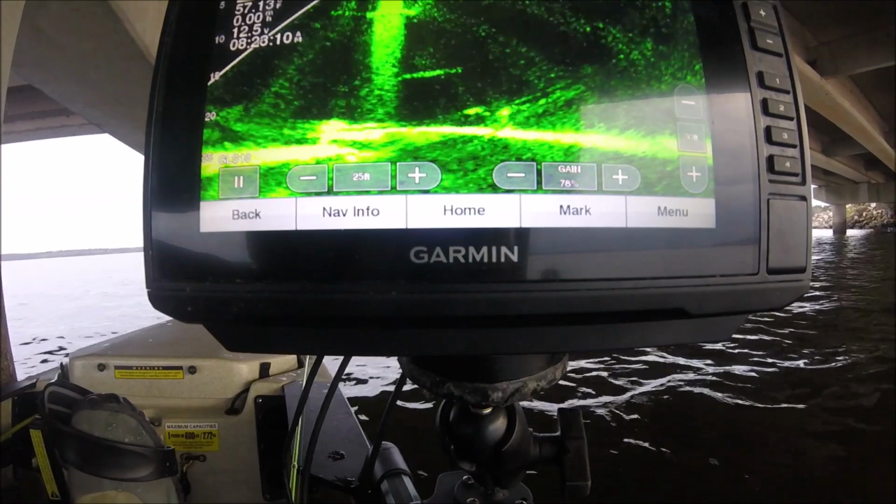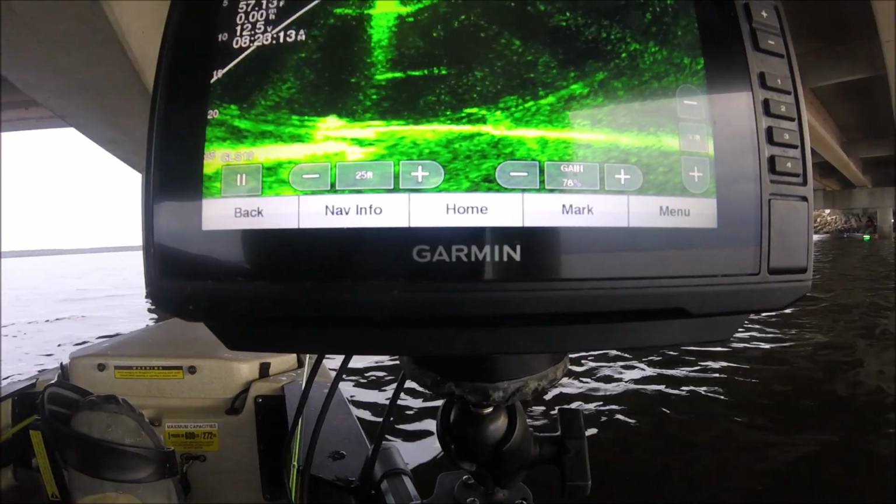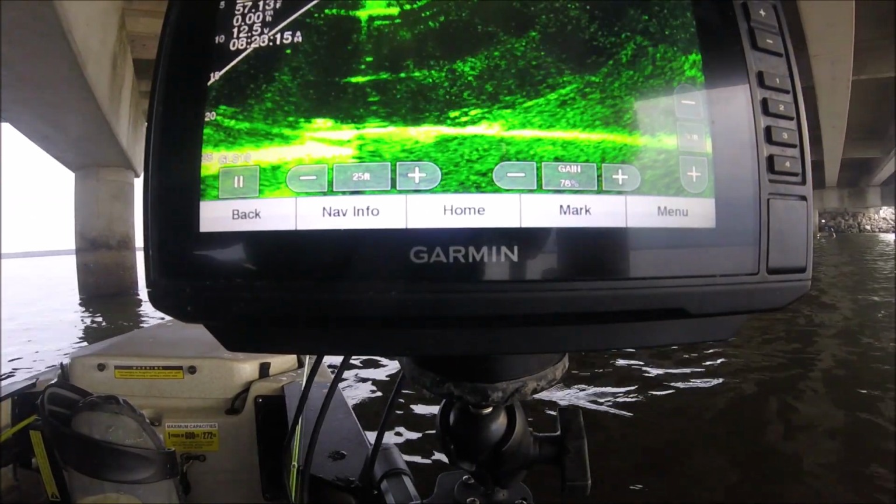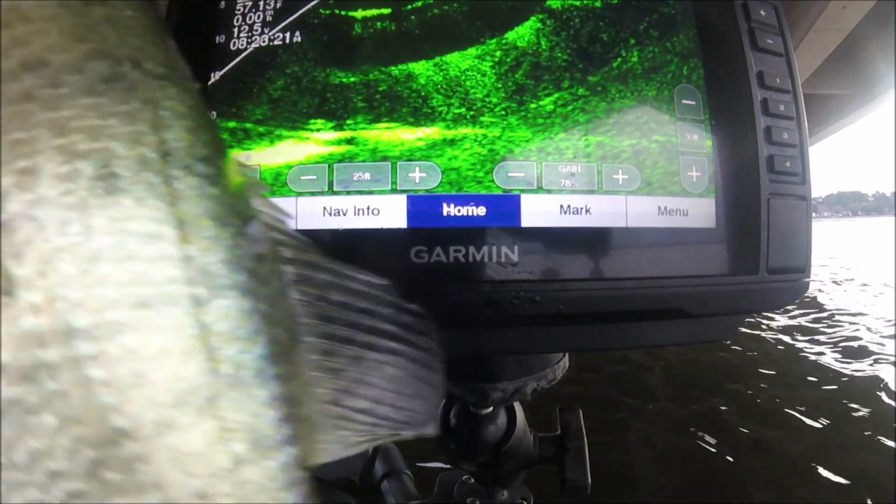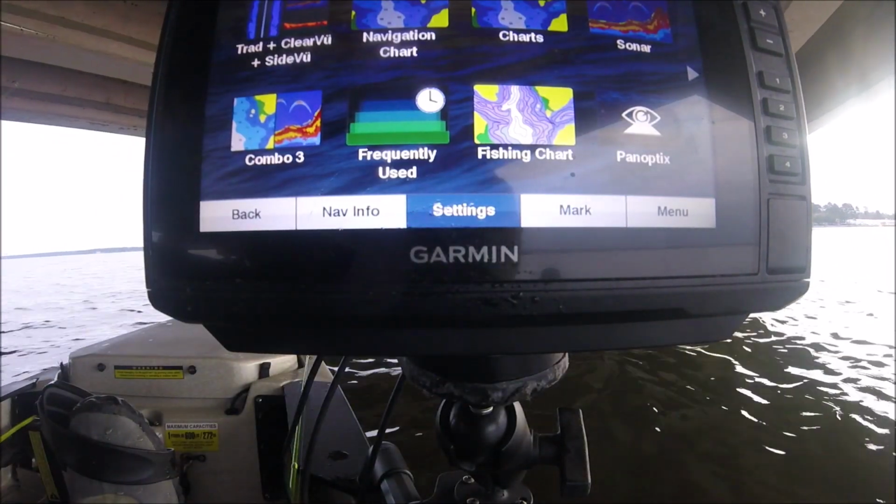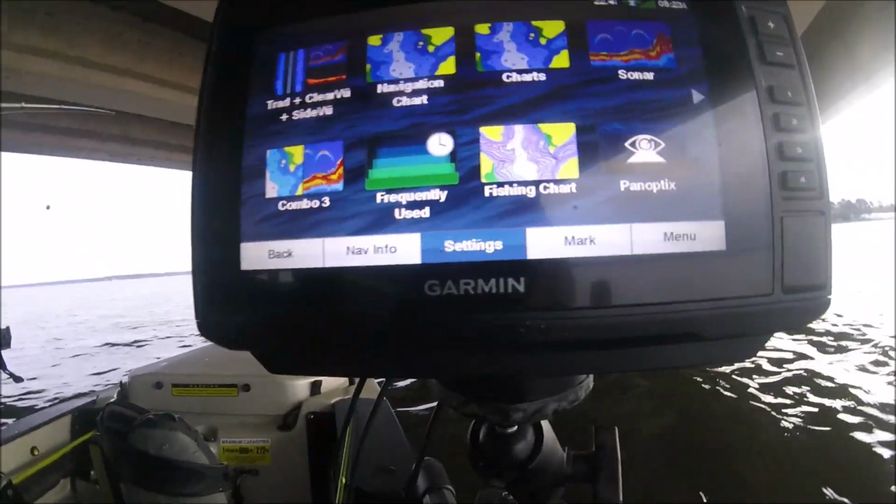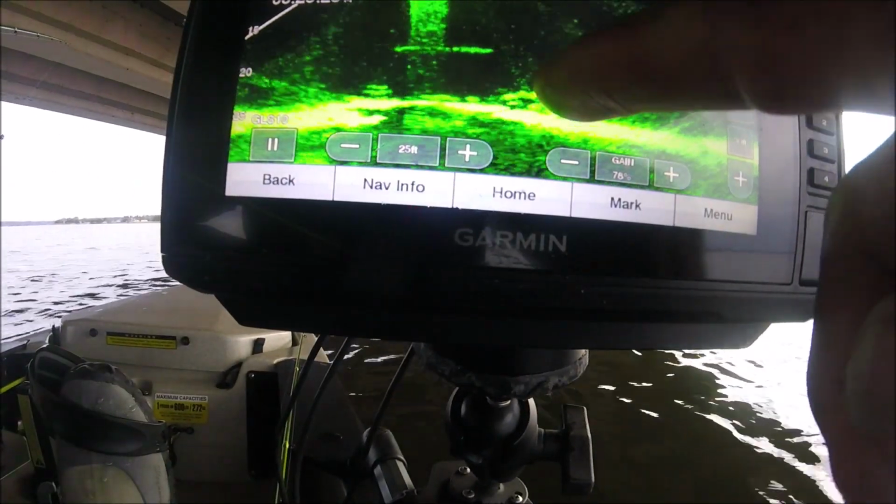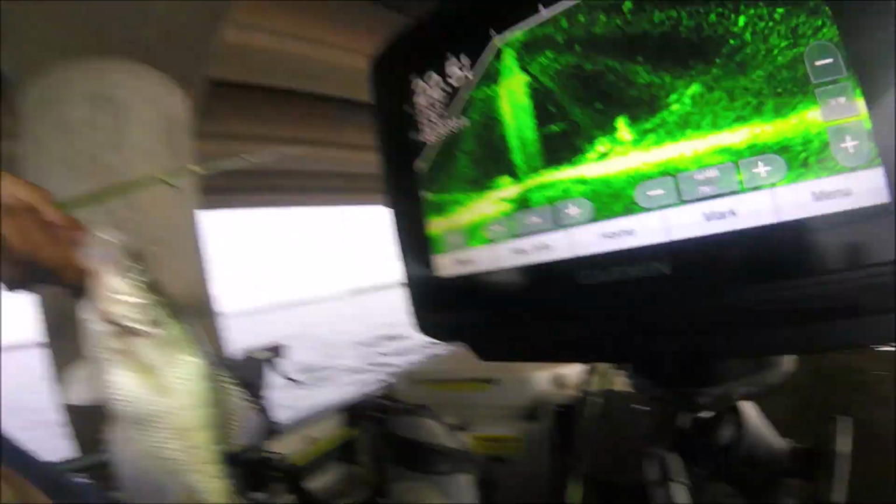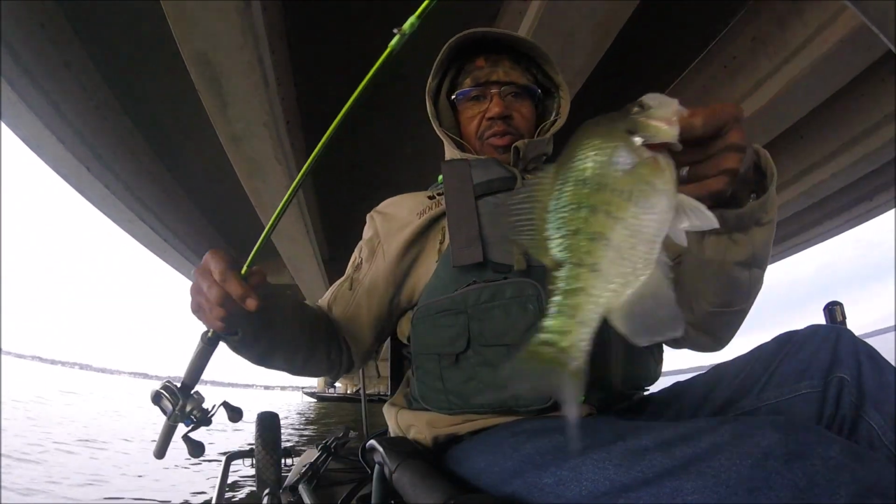So y'all saw that. I actually spotted those fish away from that brush pile, or away from the pilings. That fish right there. But I see them, they're right there. There's a nice little mess of them. So that's Livescope 101. That's what it does for you. See there?